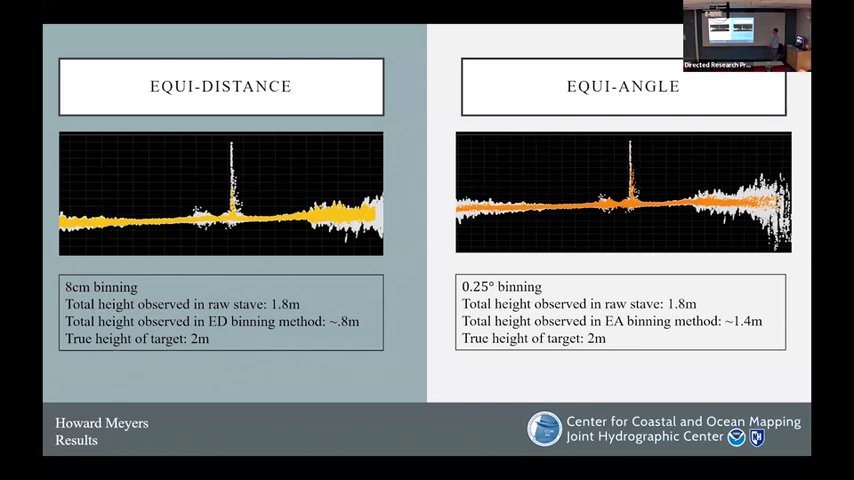Interestingly, our 2 meter target is represented very well in the raw data. This white data here shows 1.8 meters of our 2 meter target. So it's not quite perfect, it's still 0.2 meters different. But we see that the system itself is capable of detecting that pile.